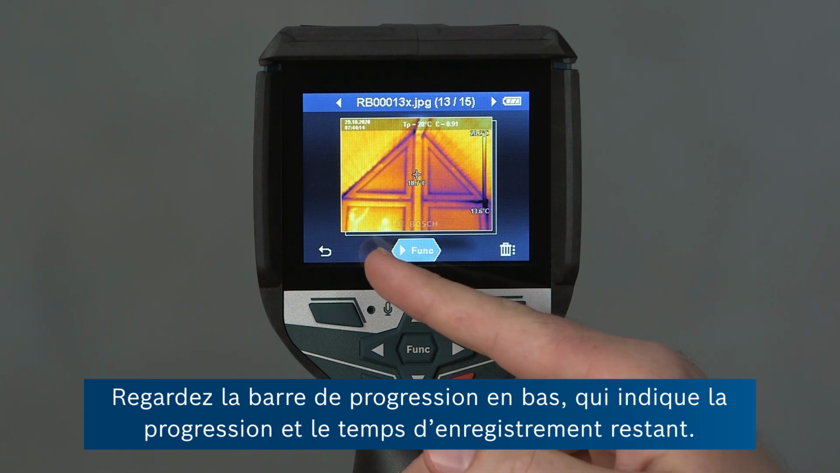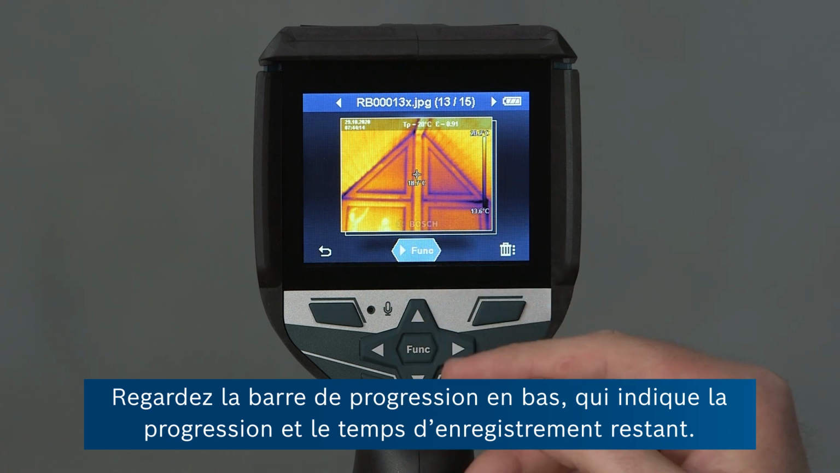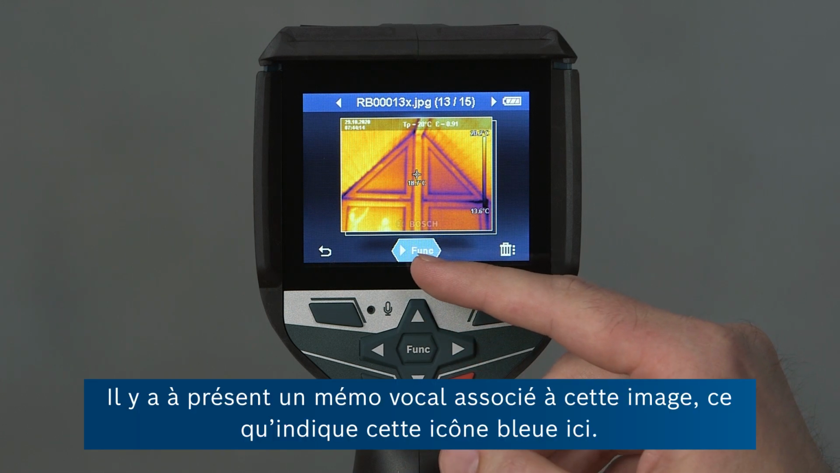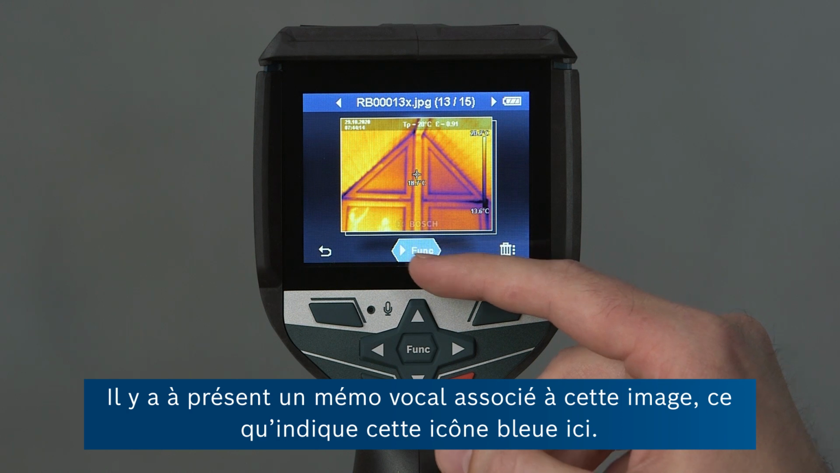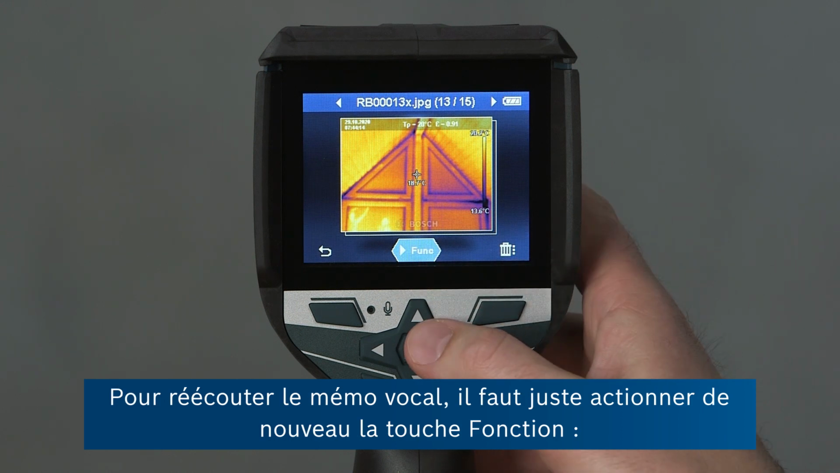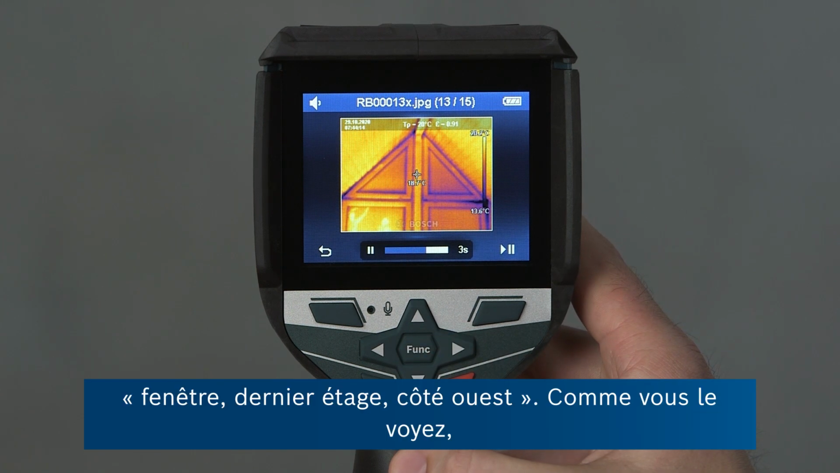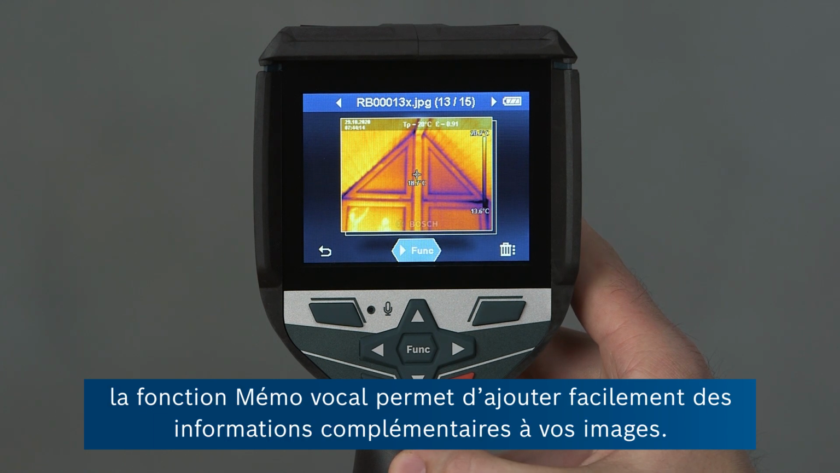And now you saw the progress bar at the bottom showing the progress and the remaining time of the recording. And now there's a voice note on this image, which you can see with this blue icon here. And to play back the voice note, we simply press the function key again. Window, top floor, west side. So you see how easy it is to add information to your images using the voice note feature.